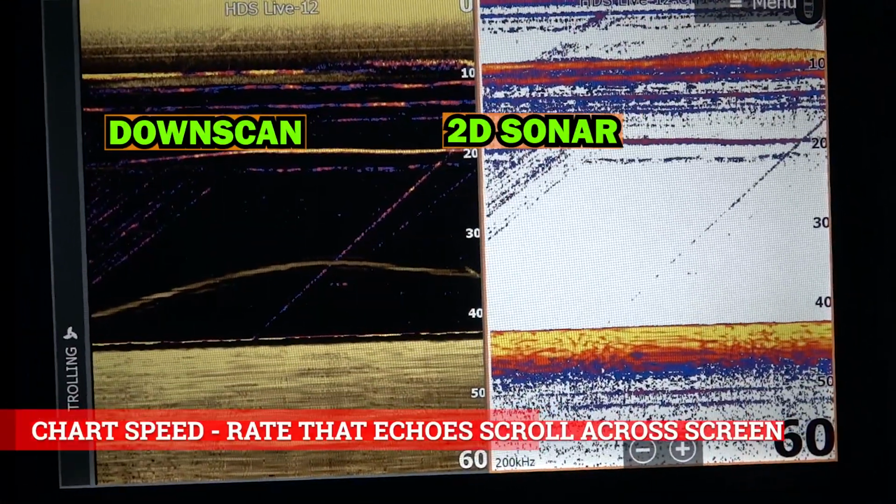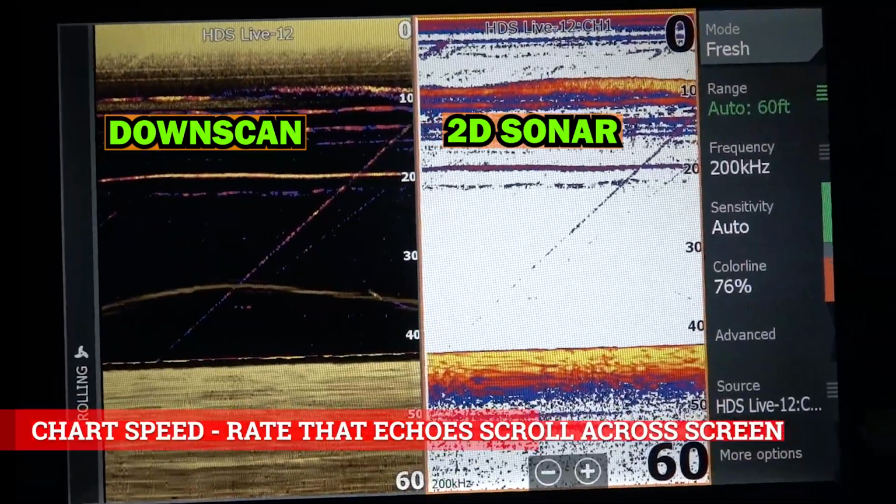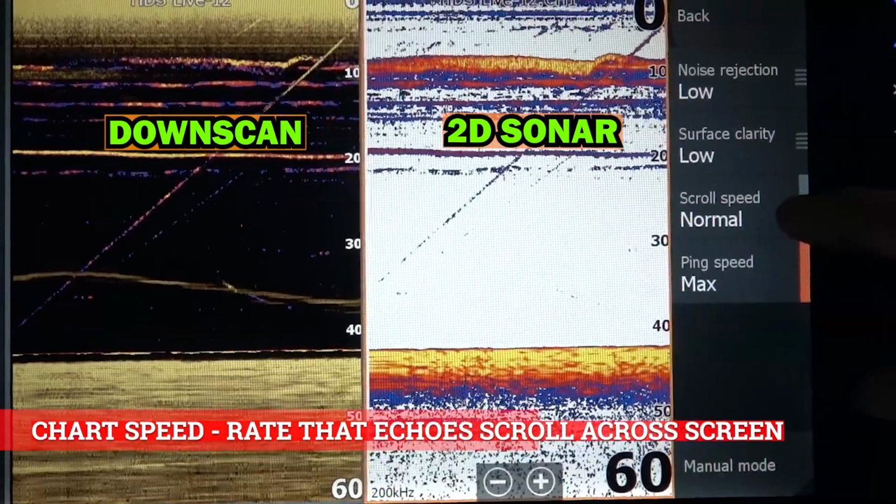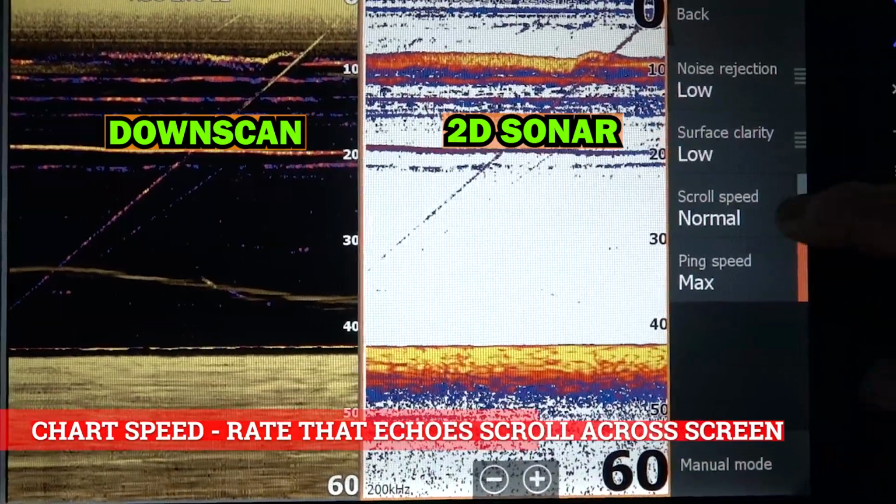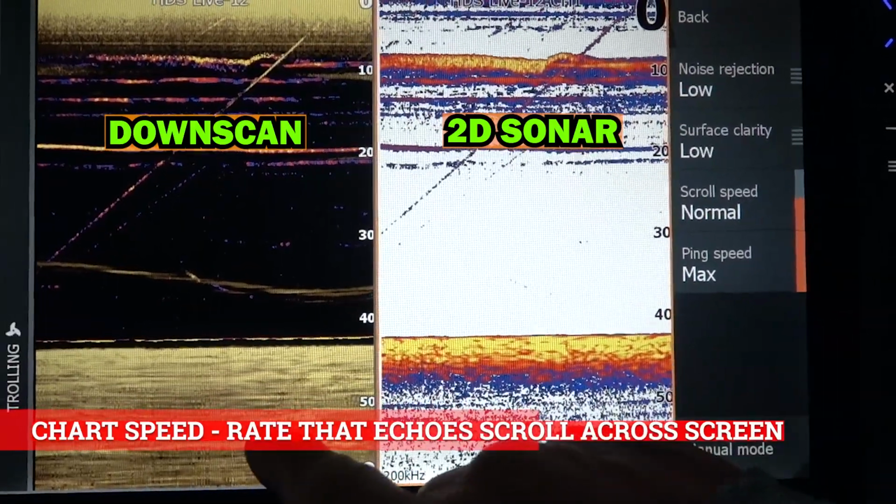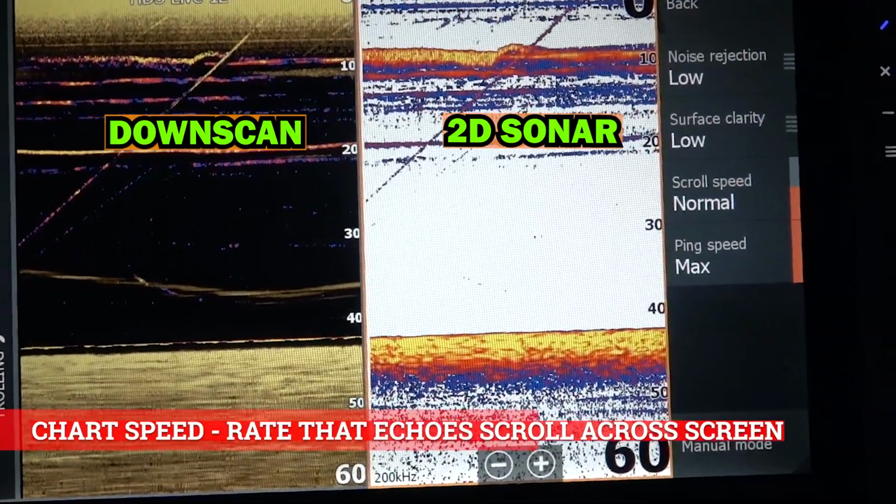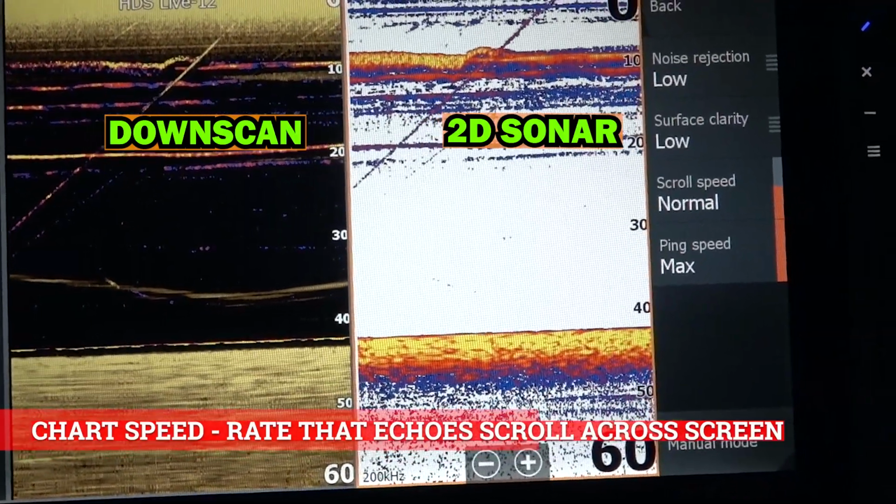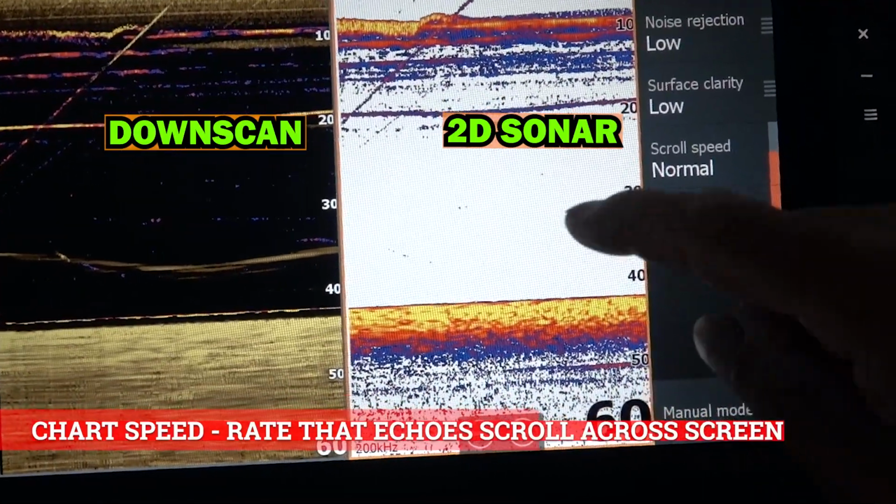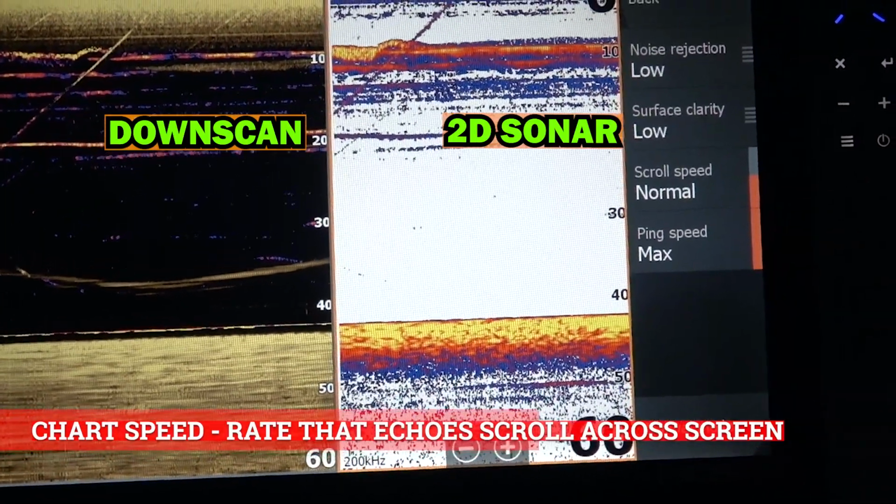Regarding the chart speed, remember guys, on 2D sonar right here, it has chart speed. Right here is your scroll speed. So on 2D sonar, you can adjust it. On Downscan here, it's automatic. As you go slower, it'll slow down, and as you go faster, it'll speed up by itself. So most of the time when I'm running, I prefer to use 2D sonar. Then when I slow down and stop the boat, I'll use my Downscan.